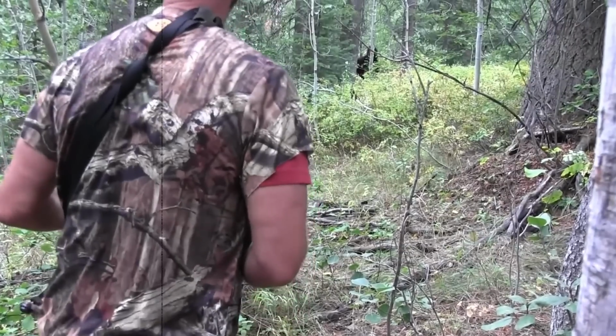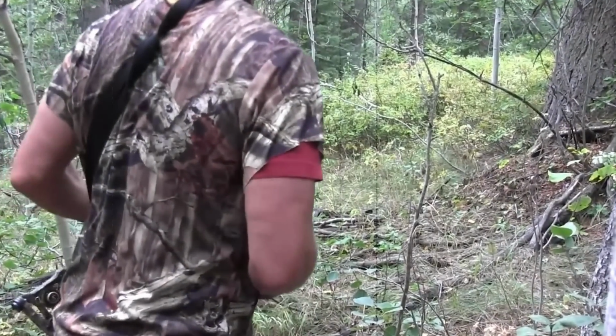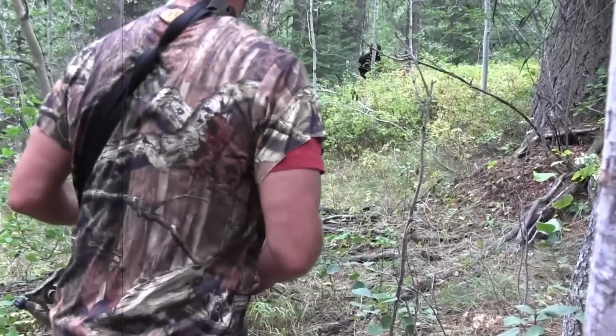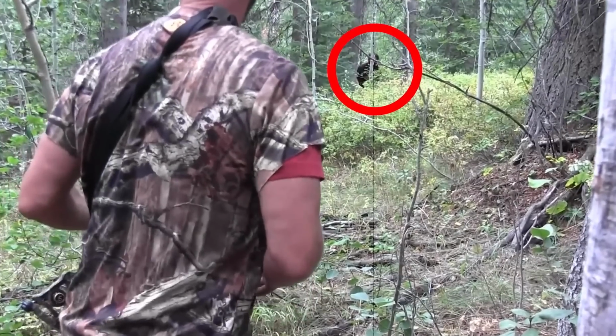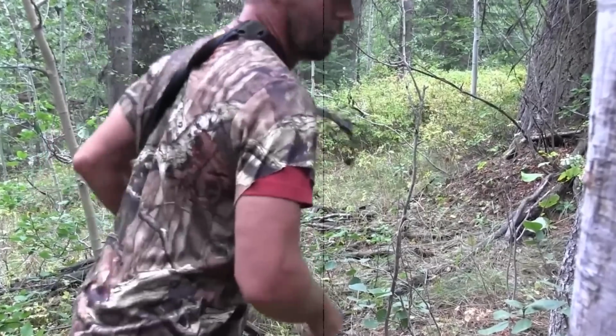As the situation unfolds, they quickly realize that this is no ordinary bear, leading them to speculate that it might be Bigfoot. The video includes footage from one of the men's cameras showing a tall, hairy black creature sitting on 2 feet. The men then attempt to chase the creature, hoping to capture clearer footage, but they ultimately fail in their pursuit.